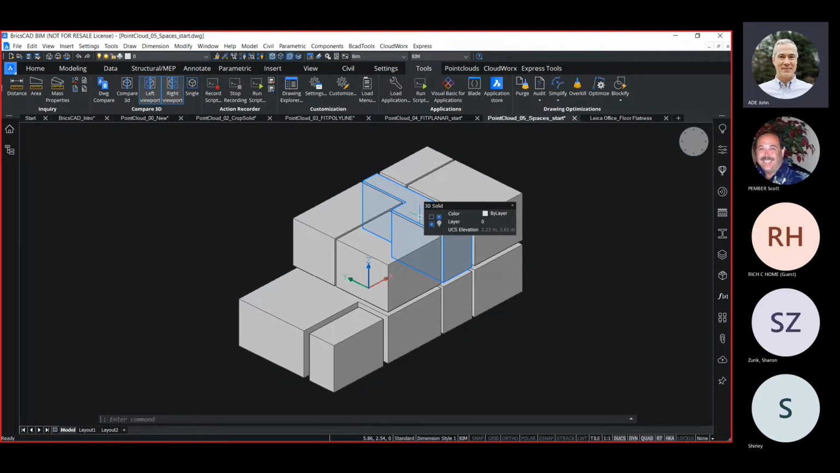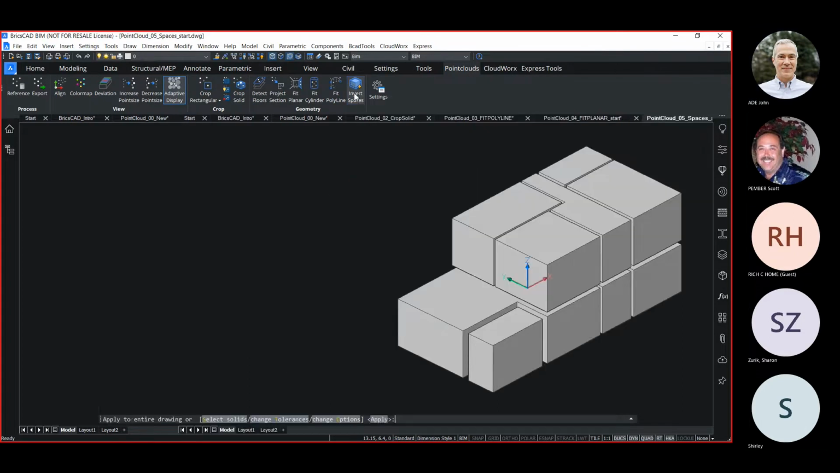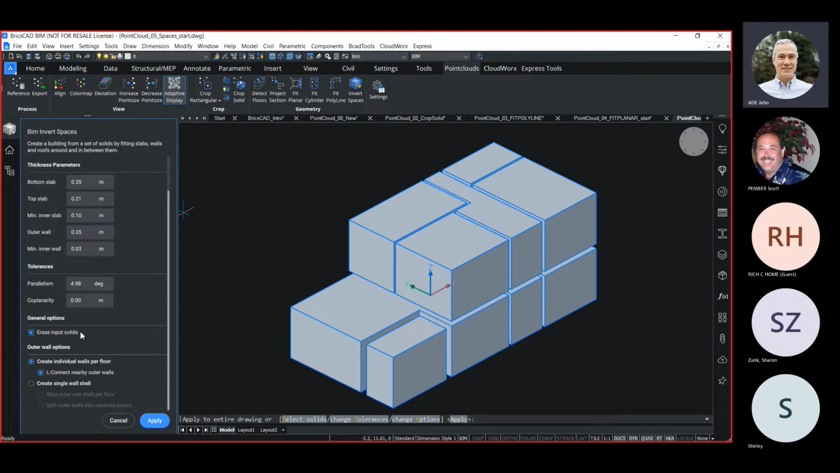These solids then can be used to generate the beginnings of a BIM model. To do that, we use our invert spaces. And again, it's going to detect all these solids or masses. Again, we have some settings for the thickness of bottom slabs, top slabs, inner slabs, outer walls, inner walls, and so on, and the degree of parallel and so on. I can even have it do L connections with nearby walls.